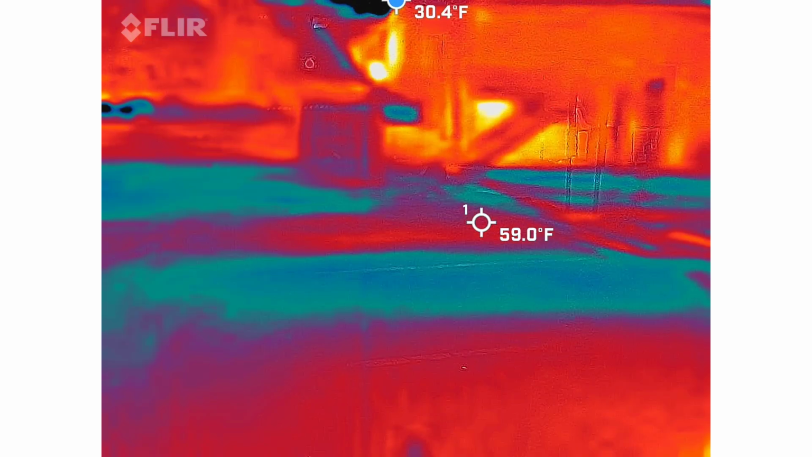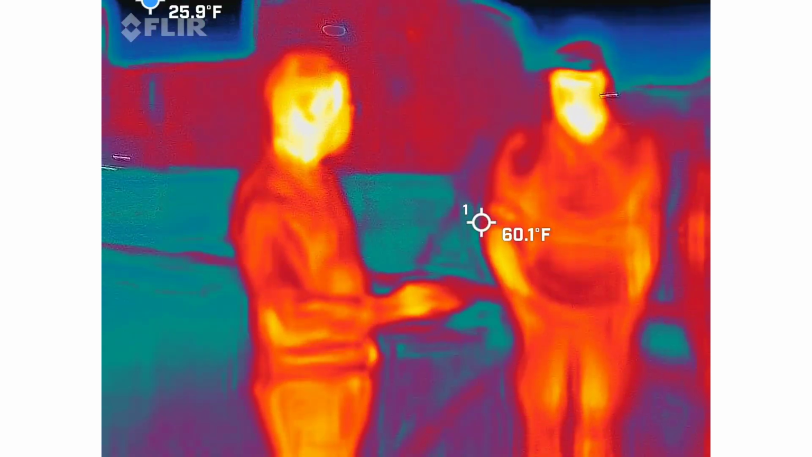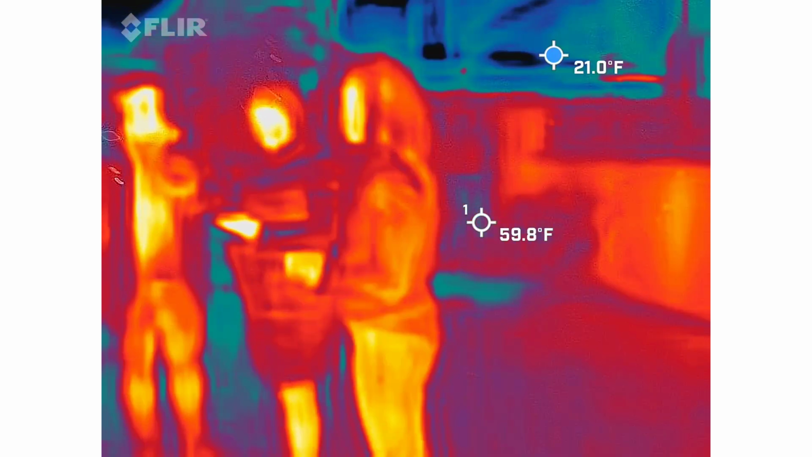All activity will stop. Have you seen any numbers, by the way? Yeah, so just kind of keep an eye on it. It's not going to show it to me. So where was it?